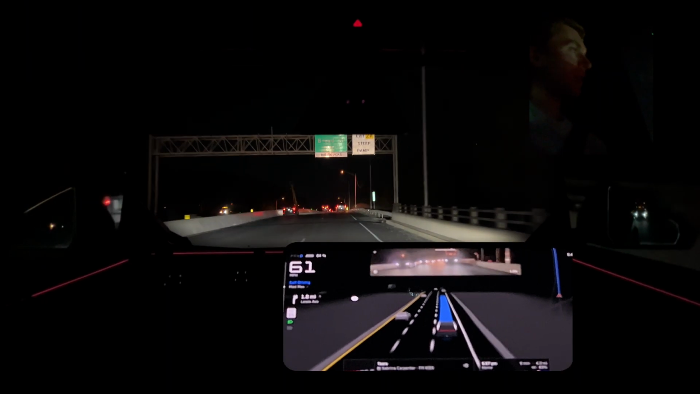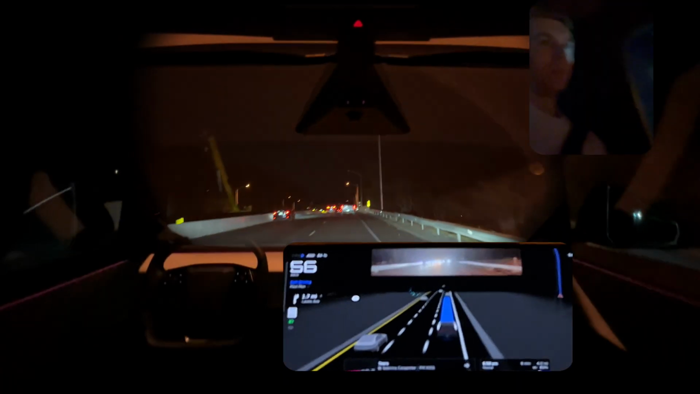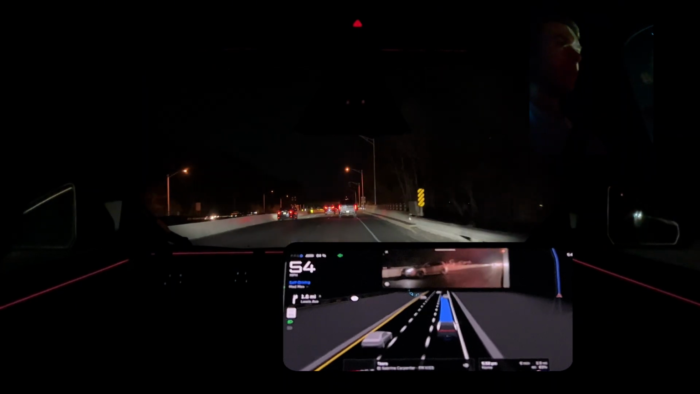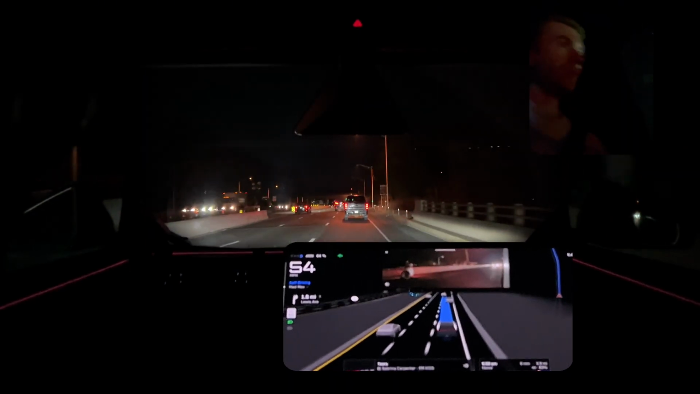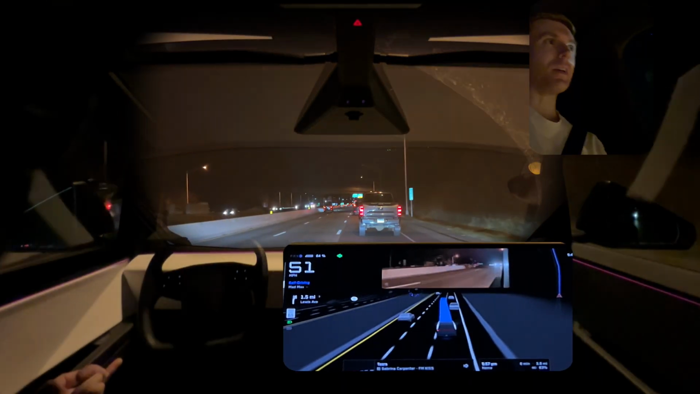So I like that FSD, if it doesn't need to be in that middle lane with that left on-ramp there. Well, it's not an on-ramp, it's like a left lane that comes onto the road here. Here's that indecisive lane change thing.